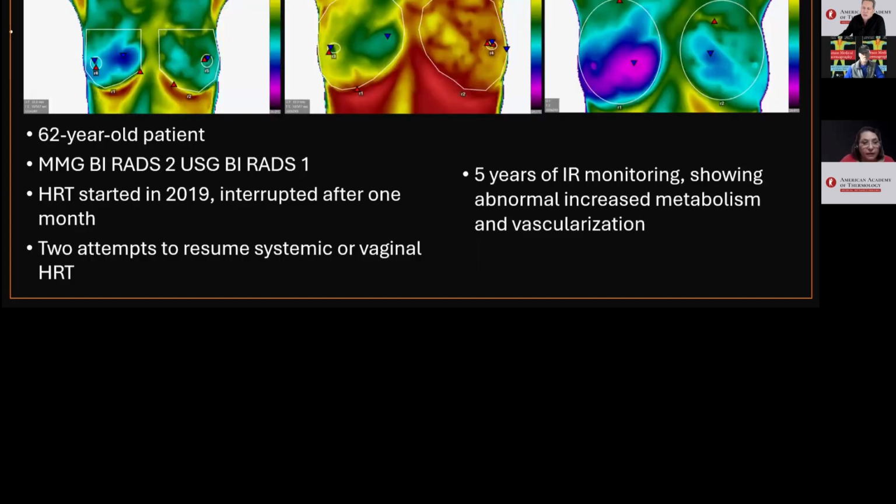And finally, I would like to present a significant clinical case. In this case, a 62-year-old patient with a BI-RADS 2 mammography has been monitored with infrared imaging for 5 years.